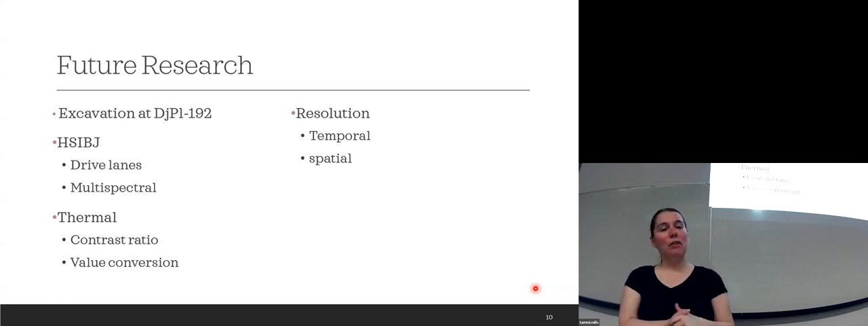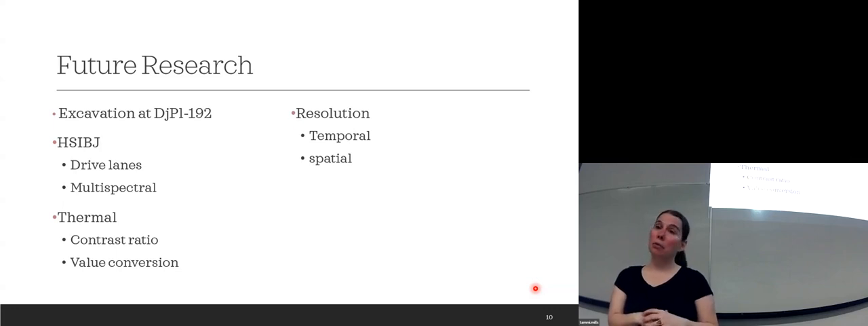For the thermal, we want to do that contrast ratio and convert the photographs into actual temperature values, because the 3T actually doesn't store the temperature values in the photograph. So we've got to do a little bit of work on that. We want to do some temporal resolution, which means flying at many different times of the day. And then that spatial resolution, determining what flying height makes too much noise and what flying height makes everything too blurry, and everywhere in between, to make sure that we are getting the best visual representation of this data.